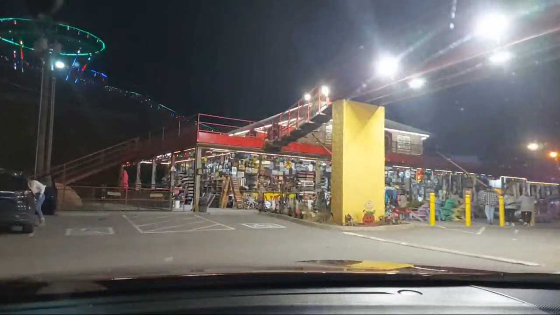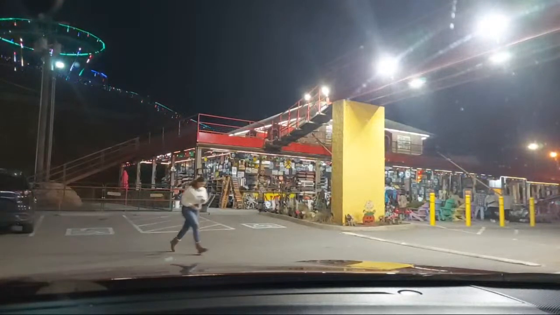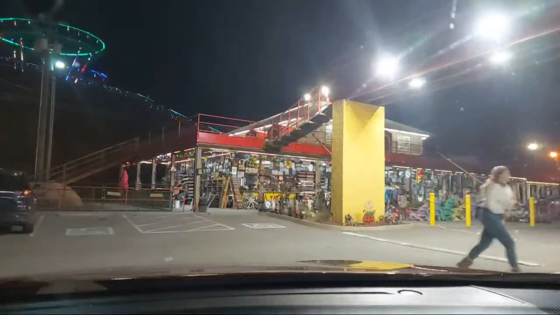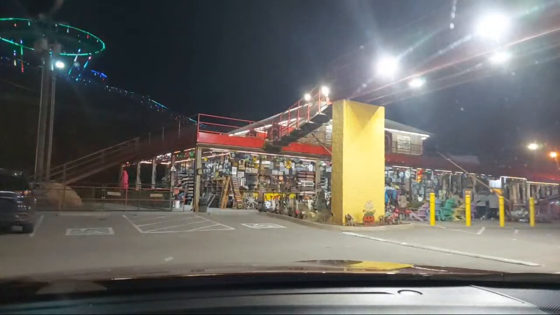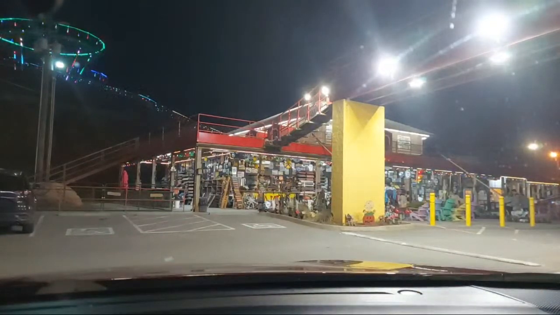Is Goats on the Roof open till 11? They will stay open till 11. As long as there are people here riding, they will stay open. They open at 9. Right now, I think they close at 10, but on weekends, they stay open till 11. This place was packed today. I couldn't find a parking space. I had to just pull up right there in the roadway, and drop Miss Marie off. There was no place to park.